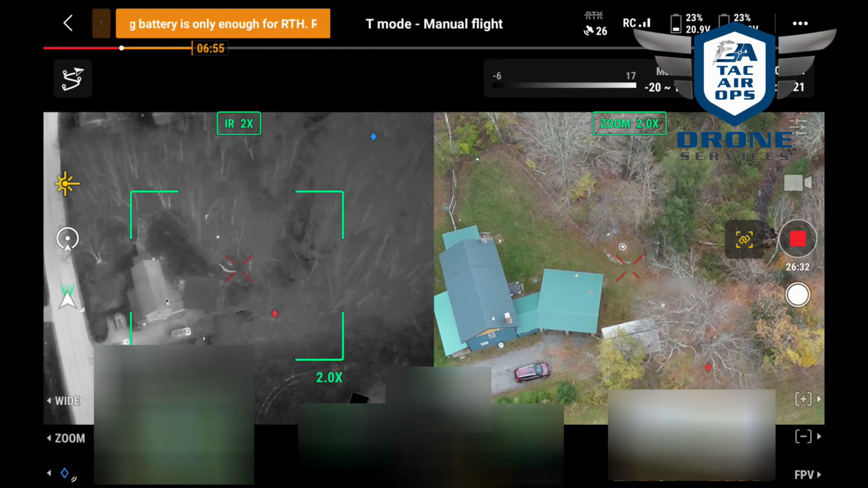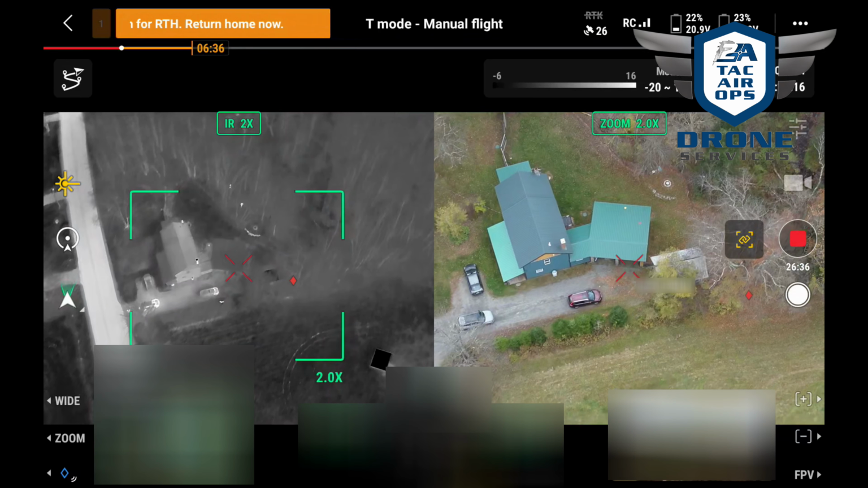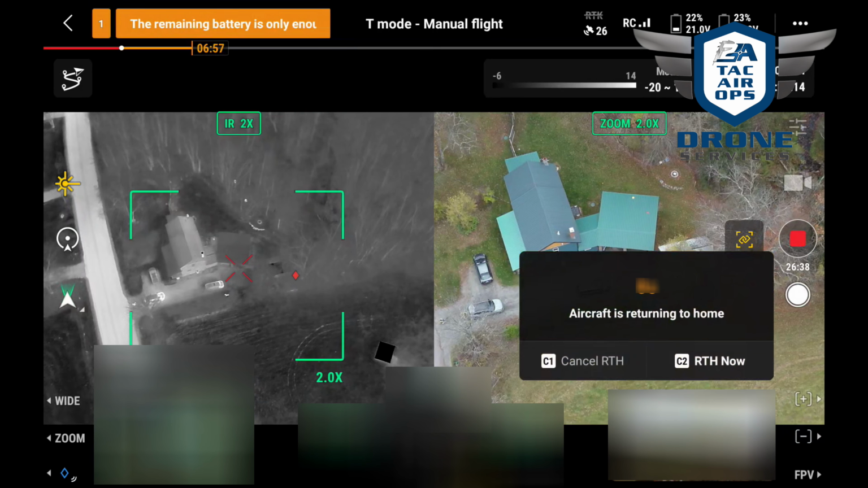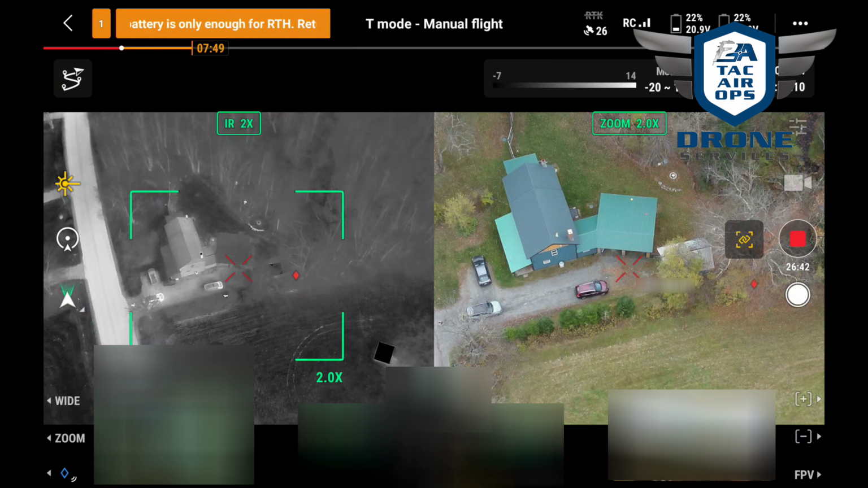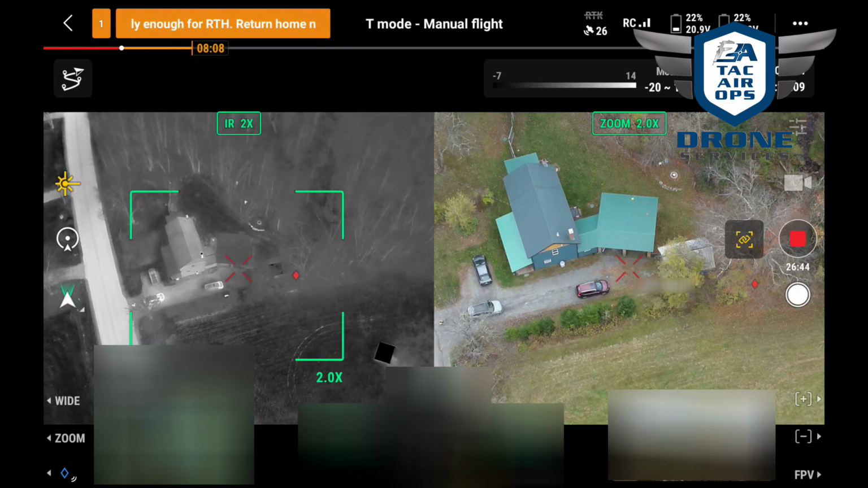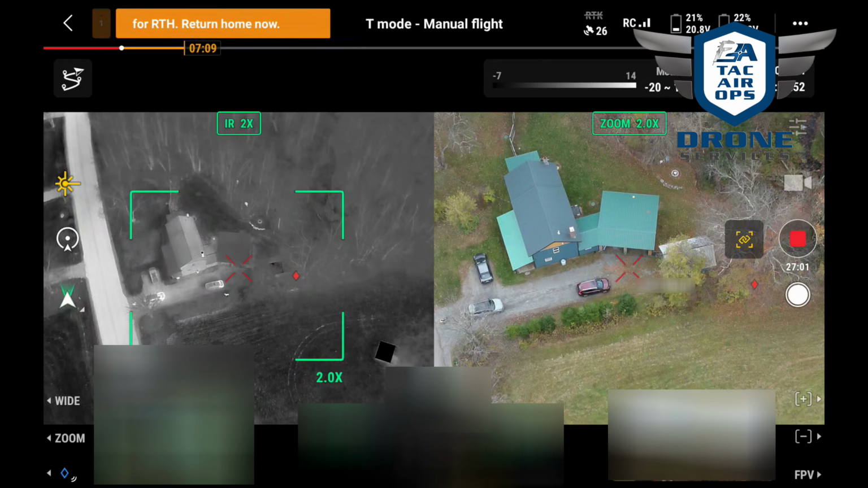Okay, she's going towards your vehicle where you guys are, Sophie. Hold on. Nikki, if you want to try to call her very gently.